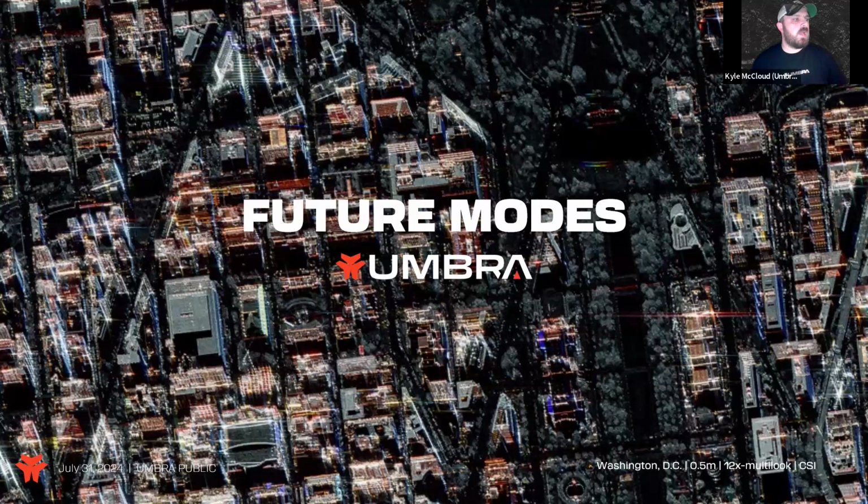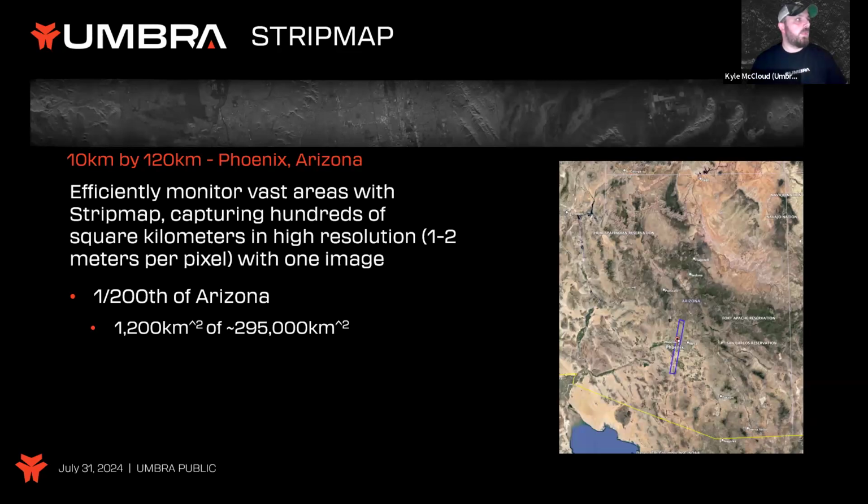A little bit of the sales pitchiness, future modes that we're looking at with our systems. As I talked about earlier, right now we offer spotlight mode. However, we understand that for some of our customers, 5x5 kilometers is not optimal for what they're looking for. With that, we are working on a strip map mode. One of the trade-offs with larger area is going to be lower resolution. But even then, we anticipate being able to achieve high resolution strip map modes.